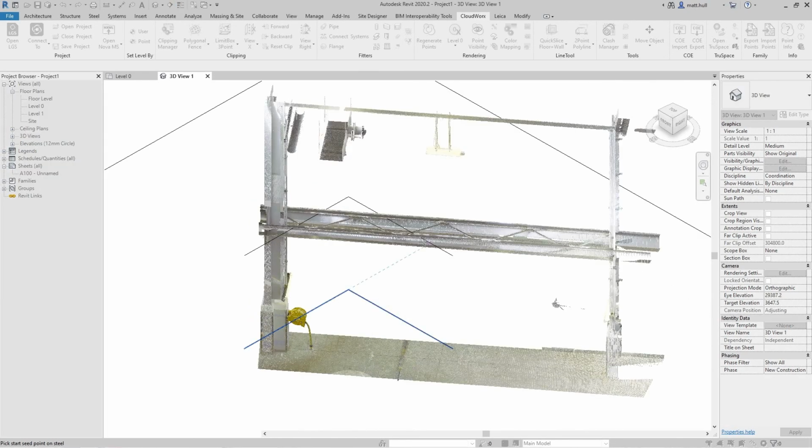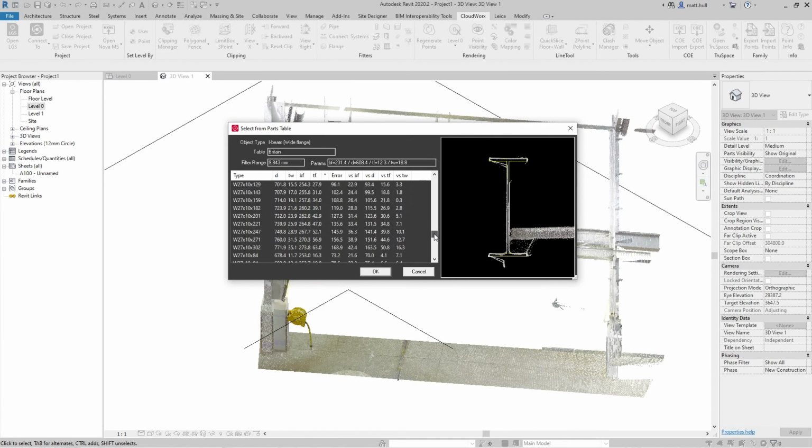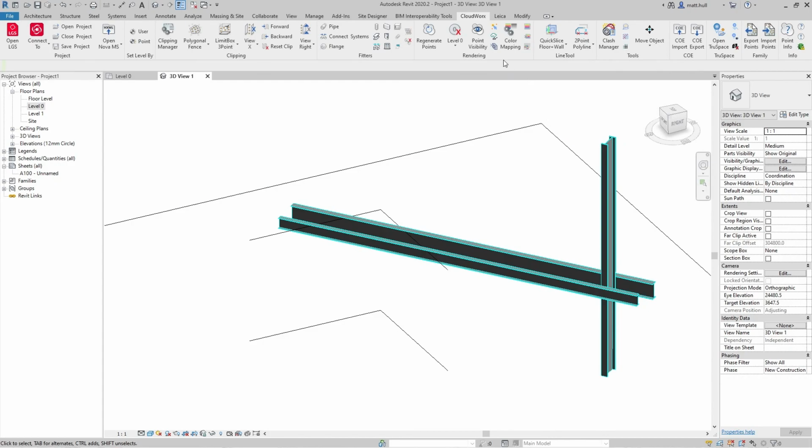Once I'm happy, I can click OK and click on 2 points to extract out the piece of steel. You'll see that I now am greeted with the steel catalogue. I can select the right size and apply that. I can simply rinse and repeat this process until I have collected all of the steel that I require for my project.